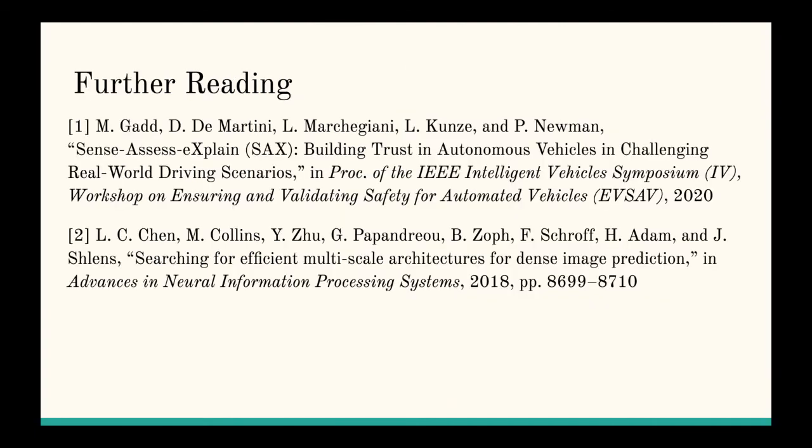You can find out more about the broader project this work fits into at the IEEE workshop listed in the first reference. You can also read more about the DeepLab architecture in the second reference.